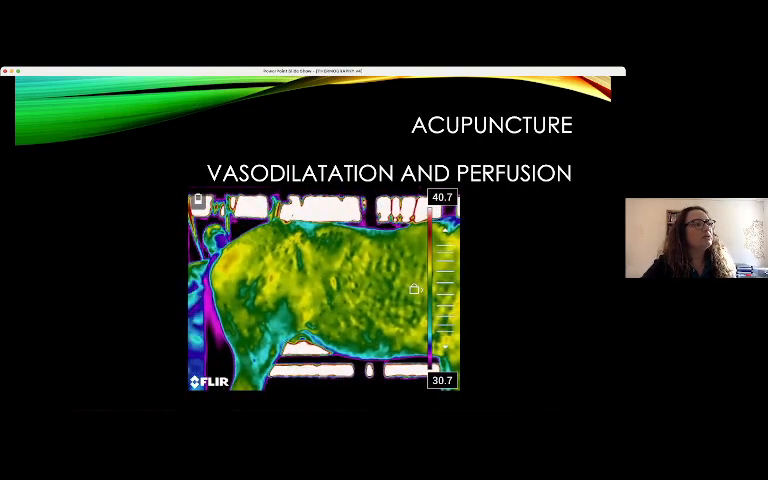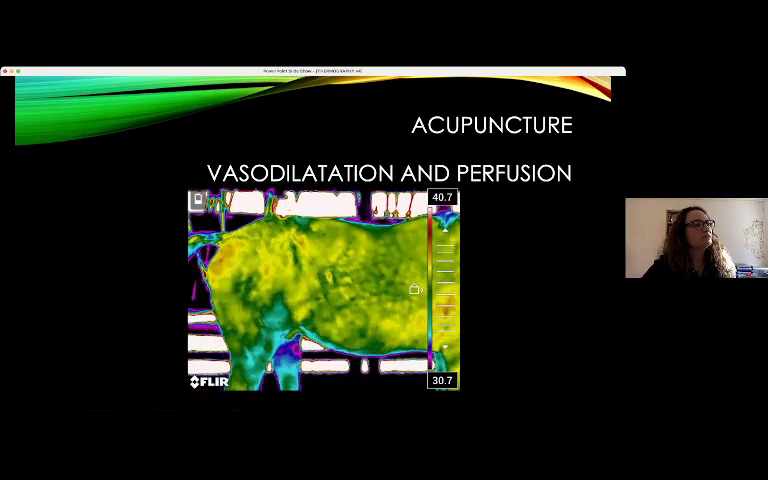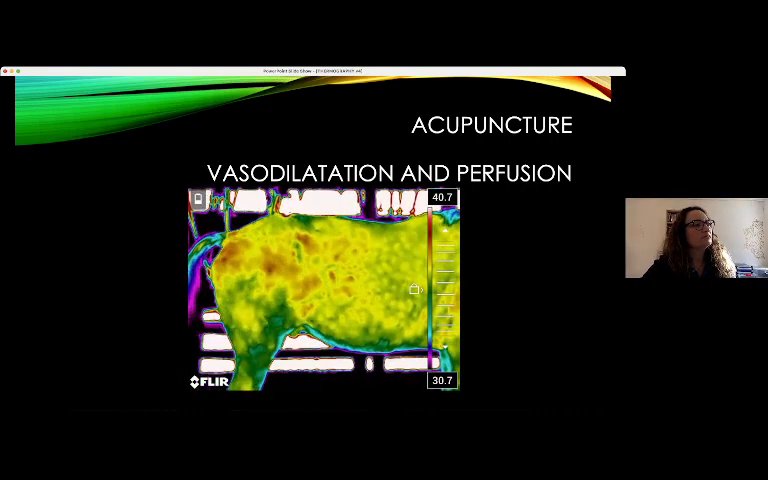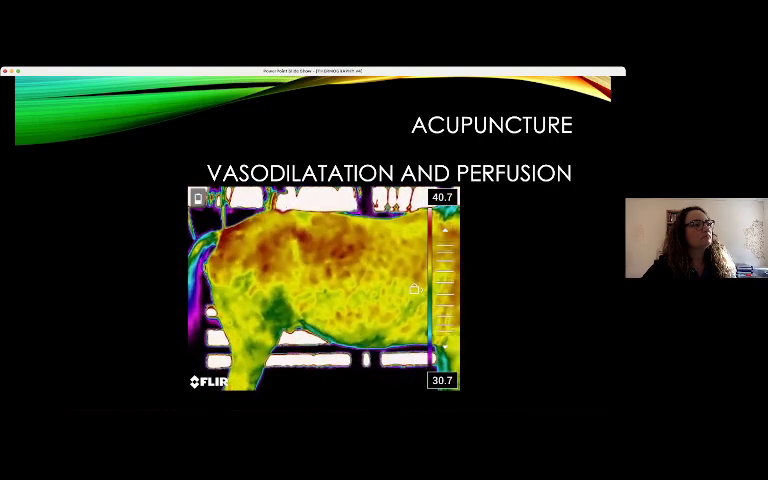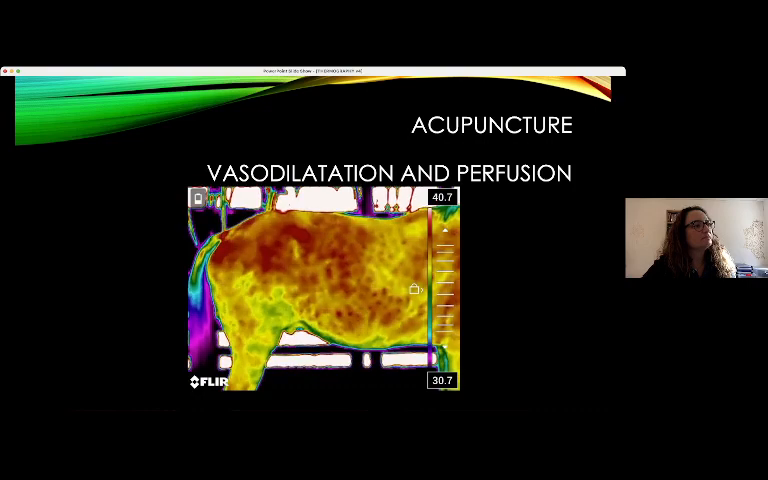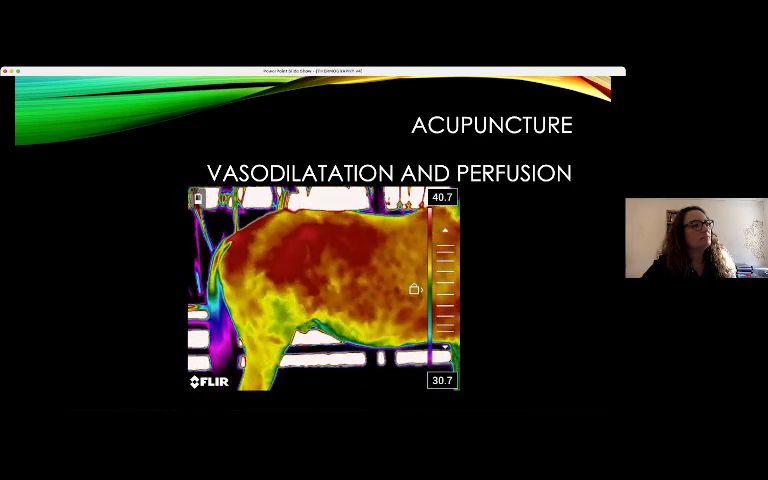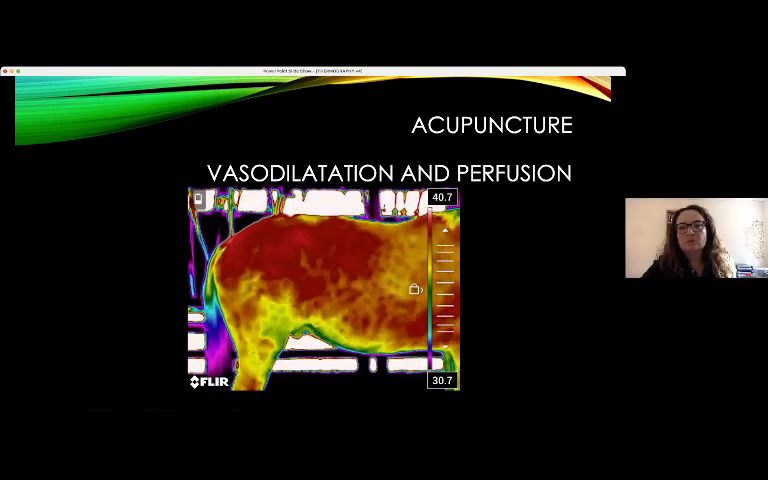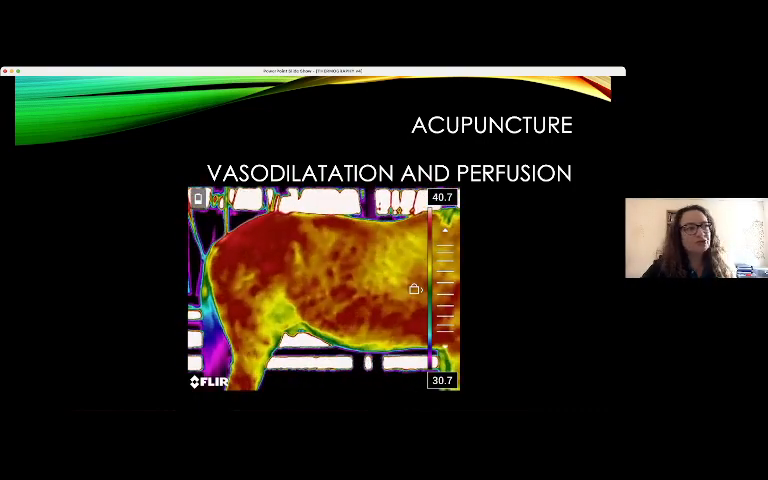They start, and you will start to see the perfusion.